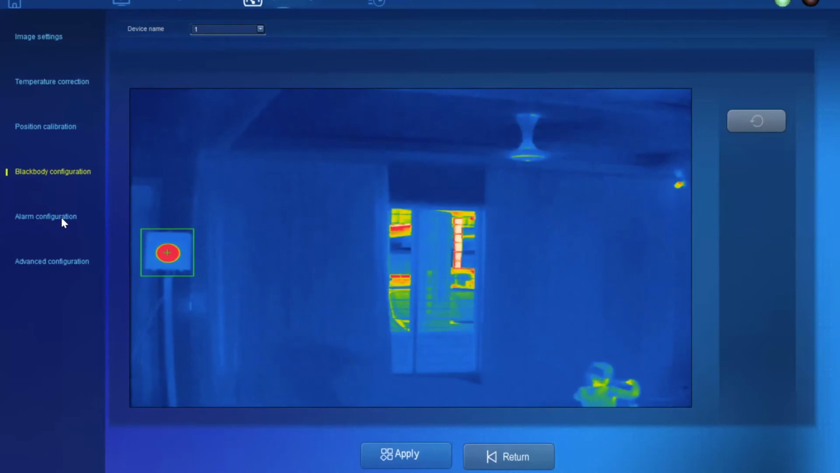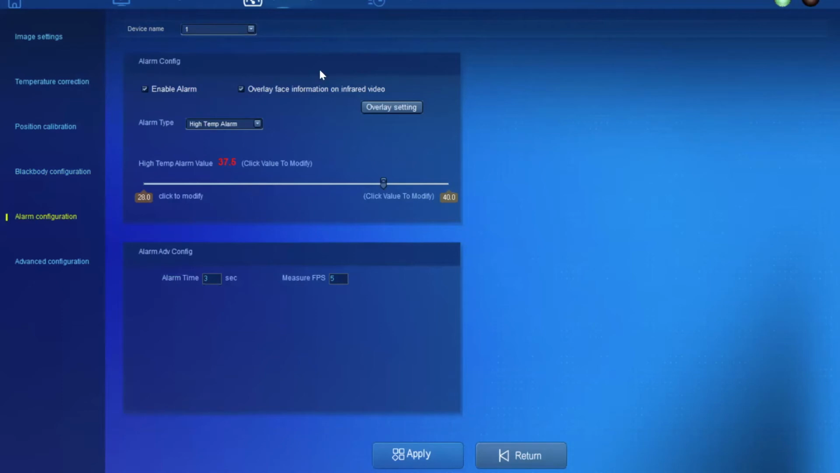And next, alarm configurations. Basically, all these settings have been preset. The first thing, we enable the alarm, overlay face information on infrared video, and the alarm type is high temperature alarm. For the triggering point, normally we set 37.5. And if you notice, the maximum can go up to 40 degrees.